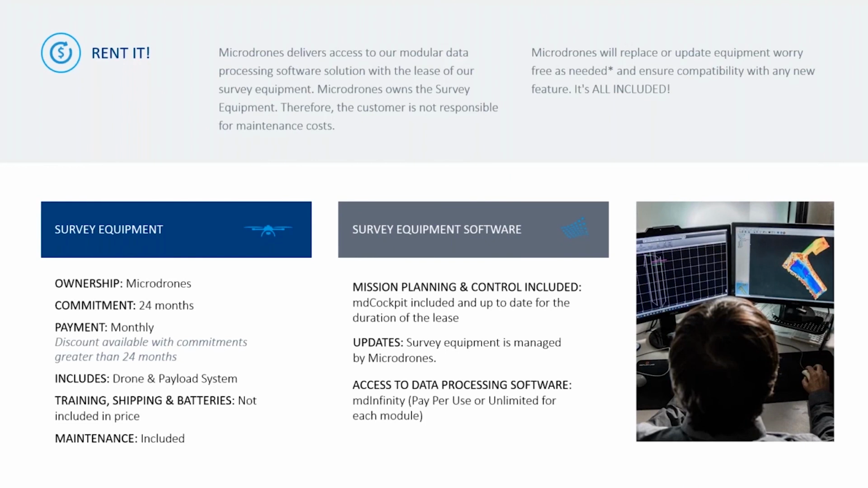Now, one of the more exciting options that we're getting a lot of feedback and response to is the rent it plan. Under the rent it plan, Microdrones continues to take ownership of the system, which you get to use for 24 months. You pay for it monthly, and that includes the drone and the payload system. Training, shipping, and batteries are not included in the price. However, all the maintenance and updates are managed by Microdrones and included in your rental price.